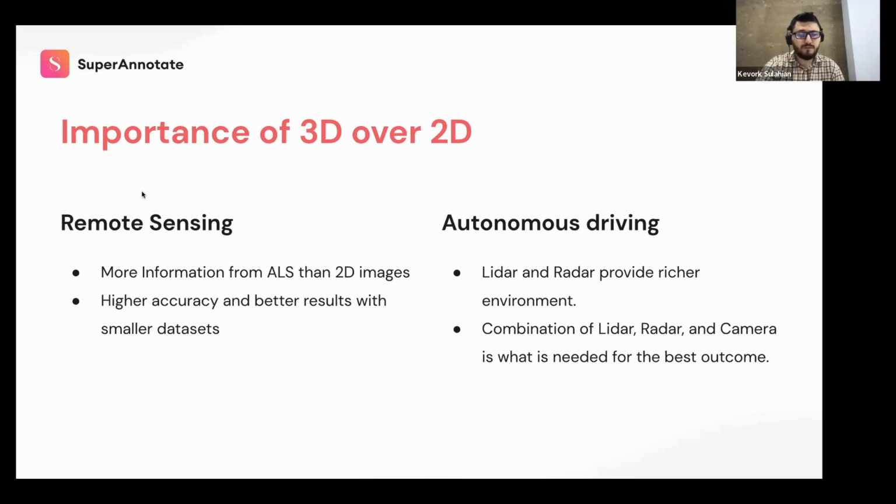In this, LiDAR and radar are active remote sensing, where the time delay between the emission and the reflection is measured, and the camera used here acts like a human eye, which is sensitive to light.